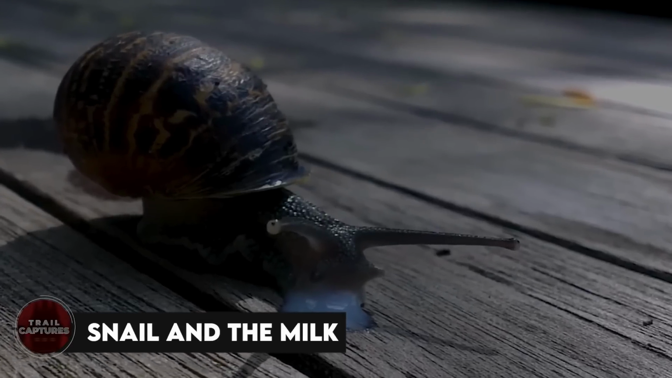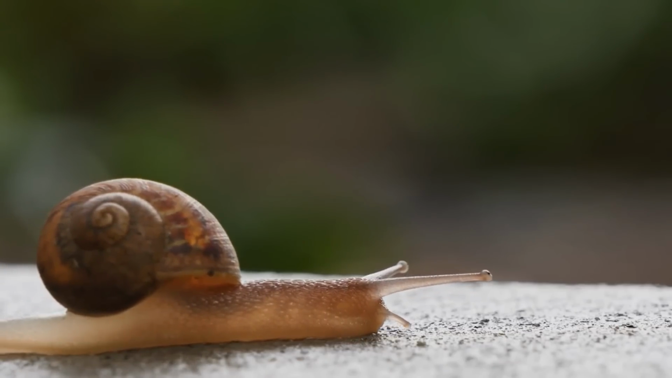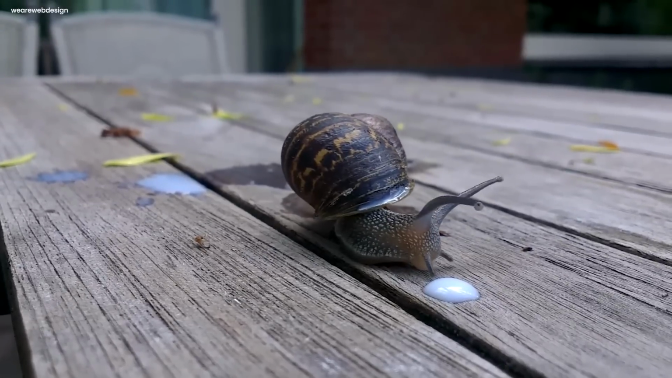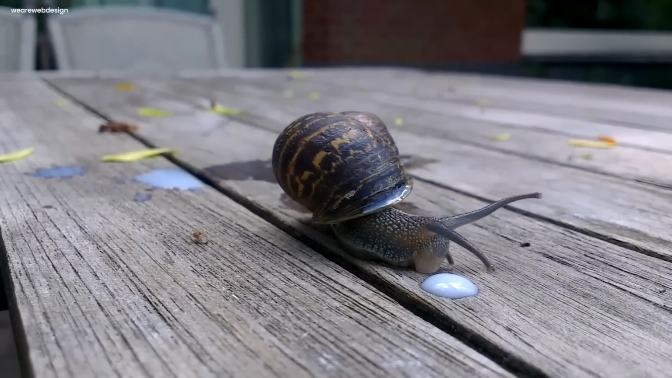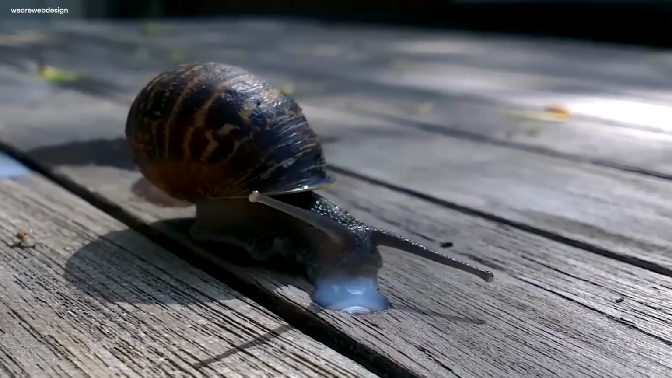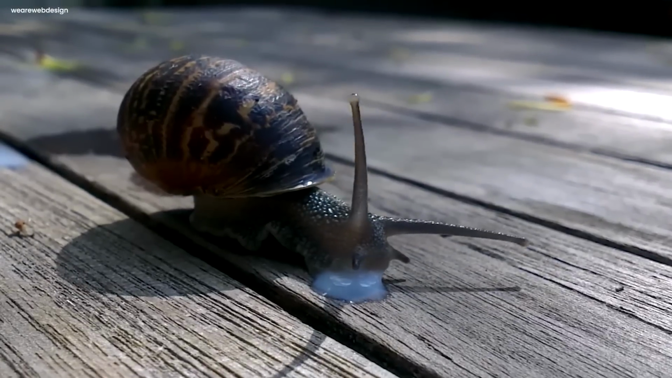Snail and the milk. In a teeny tiny world, a small snail went on a big adventure. On a piece of wood, a bit of milk accidentally spilled. Wow, what a find for our little slimy chum. The snail's eyes lit up with curiosity as it crawled towards the milky treasure. Slowly, the snail stuck out its sticky tongue and gently started licking the sweet milk drops. It was a crazy party for the tiny snail, who could not believe its good fortune.